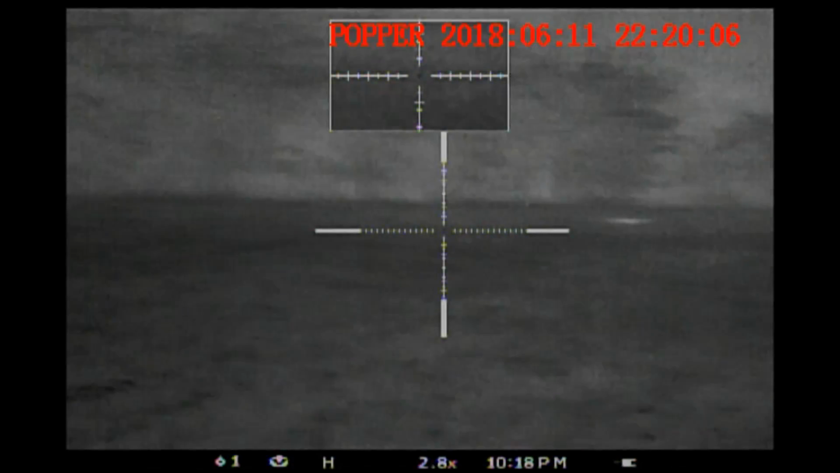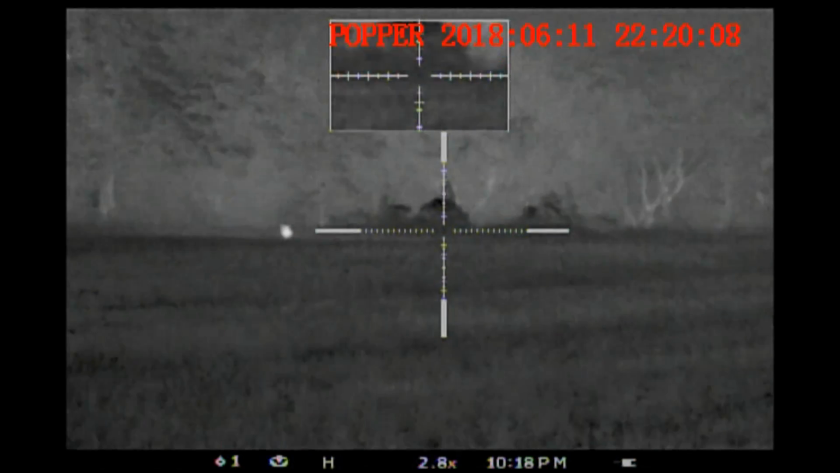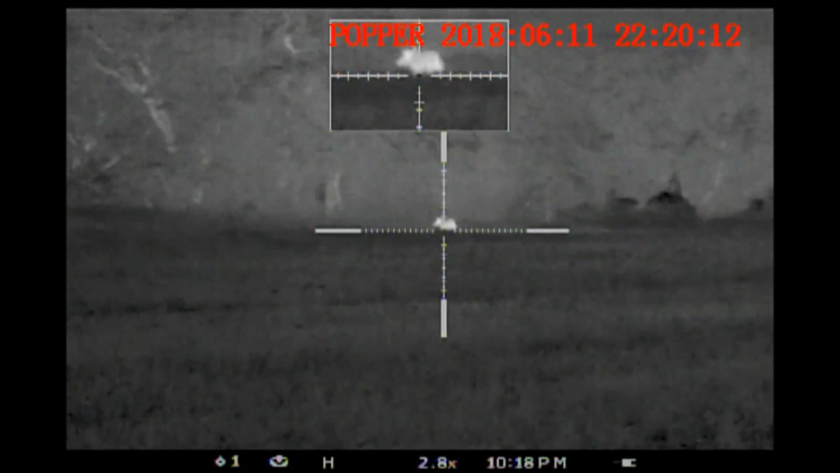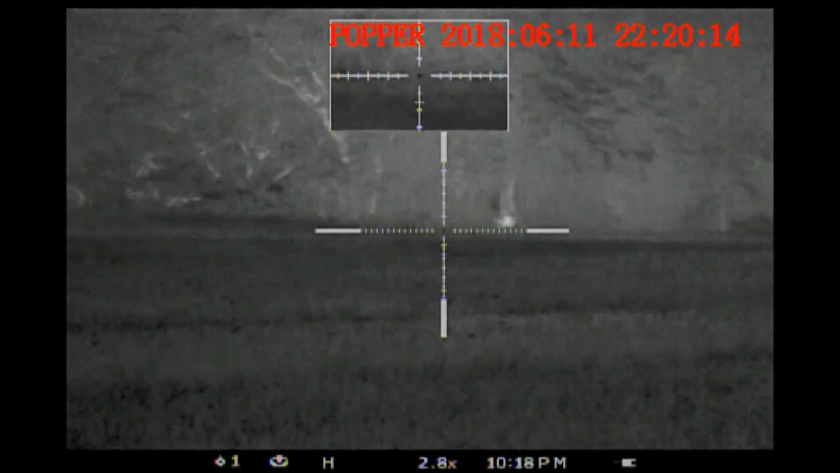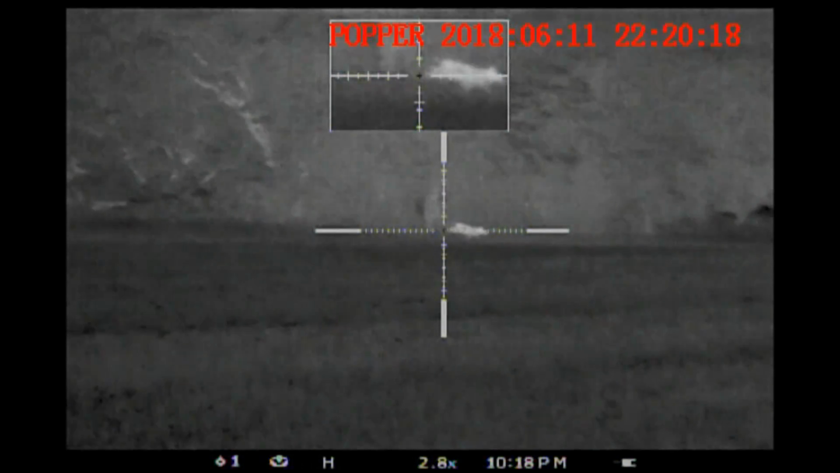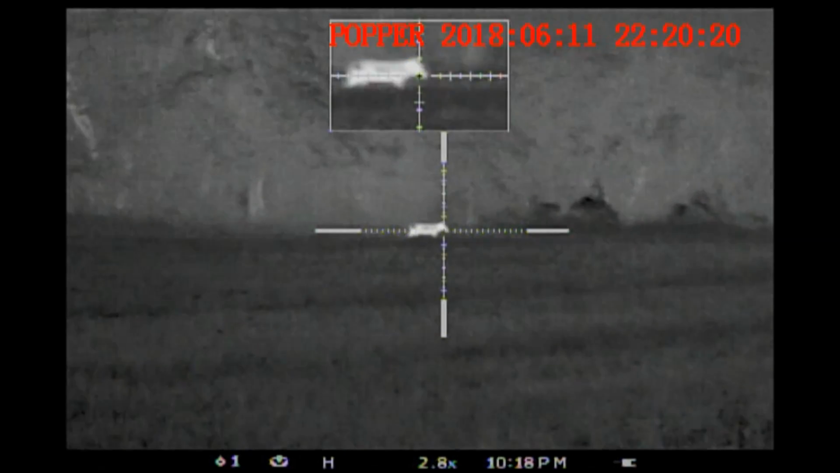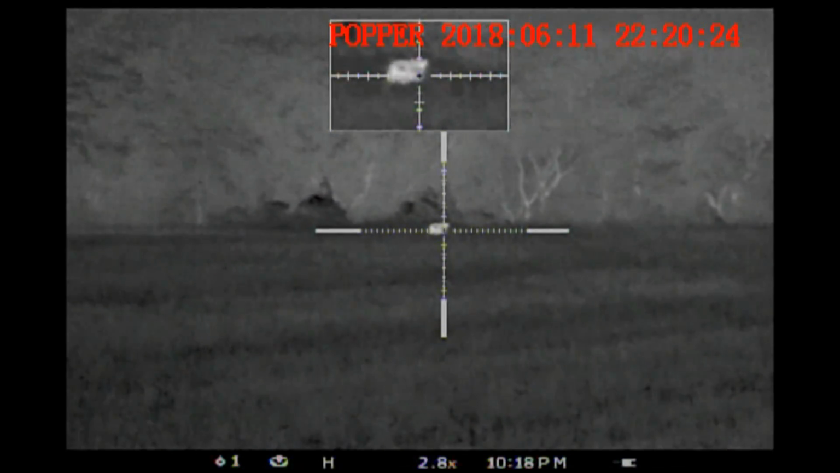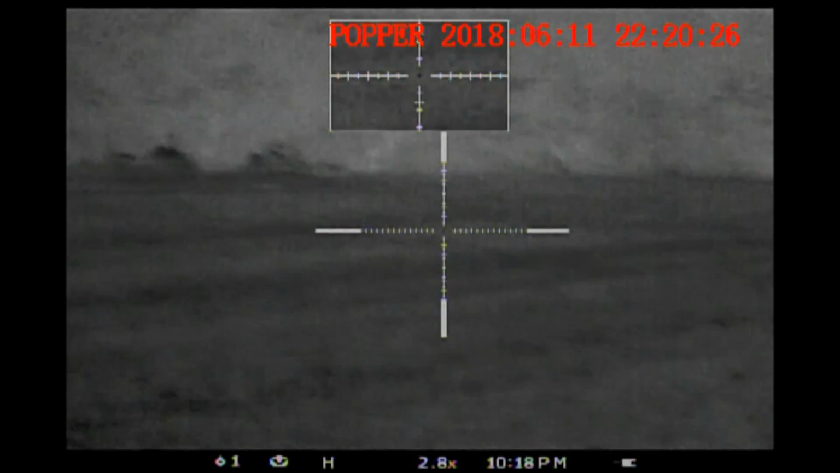Looks like you got one down in the back. Yep. Got one over here on the left. Okay. Oh, into the tree. Call it. Okay, take it. We both shoot at that one and it goes down.